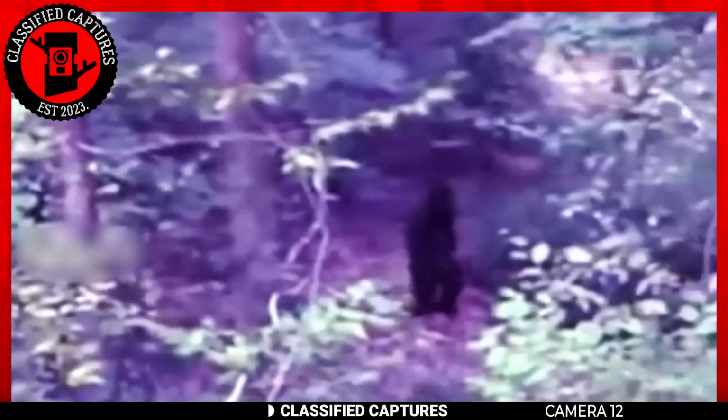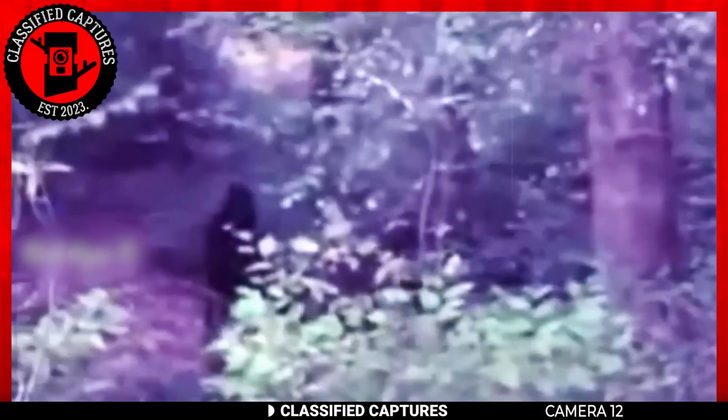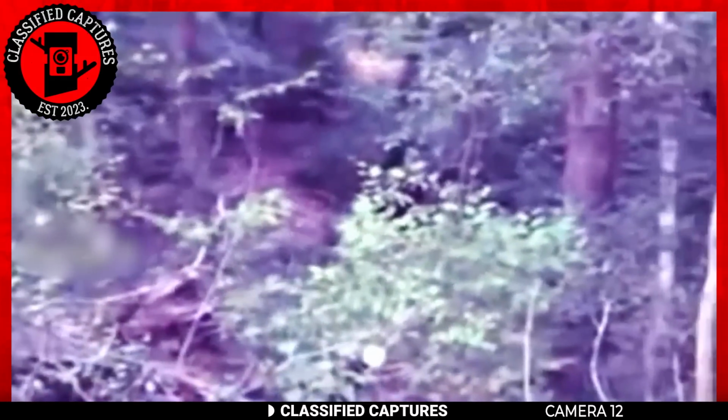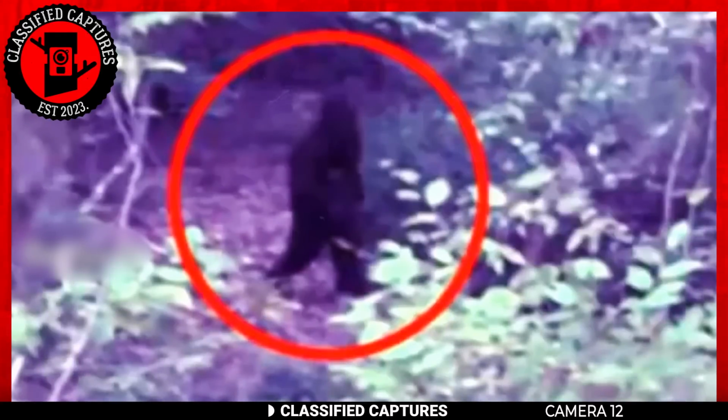The figure moves with purpose, steadily advancing towards an unknown destination. The enigmatic attire and the darkness that conceals the figure's face make it difficult to discern their true identity. Our imaginations wander, considering the possibilities.